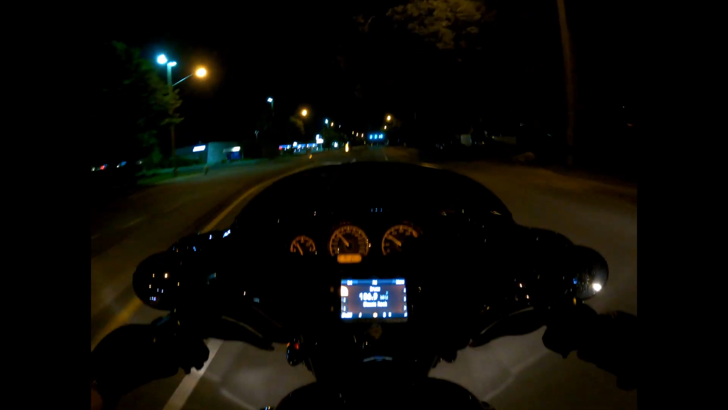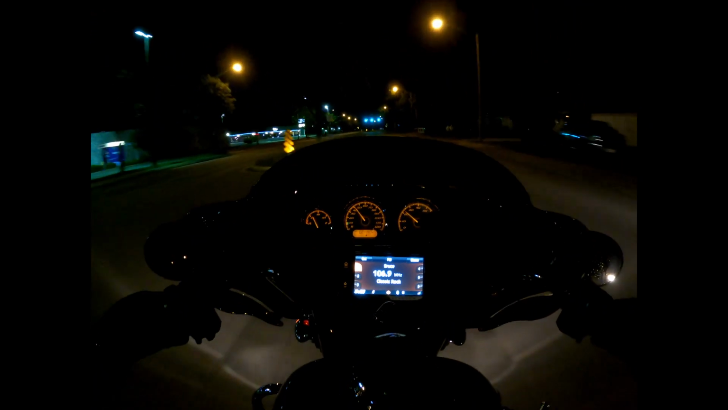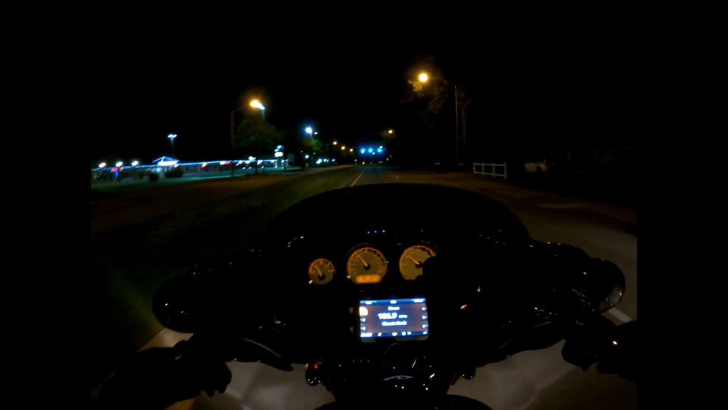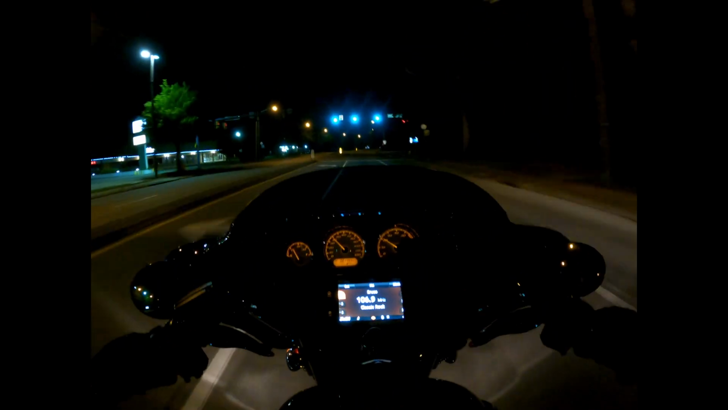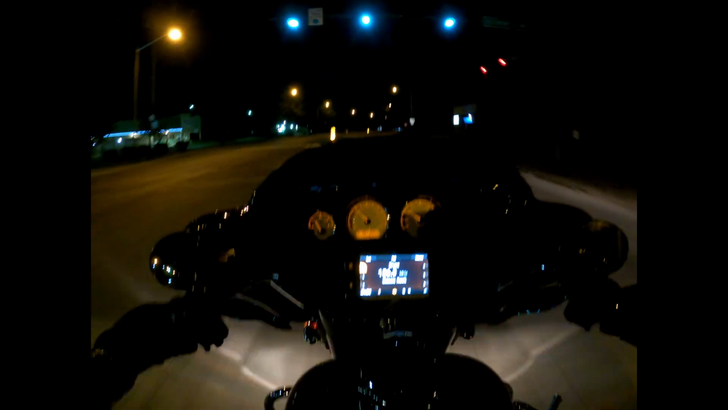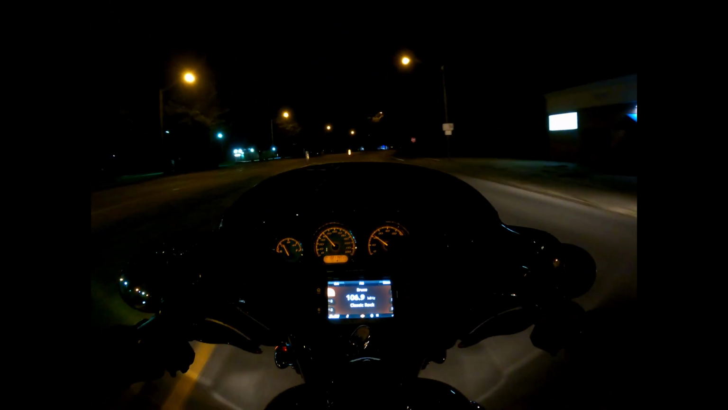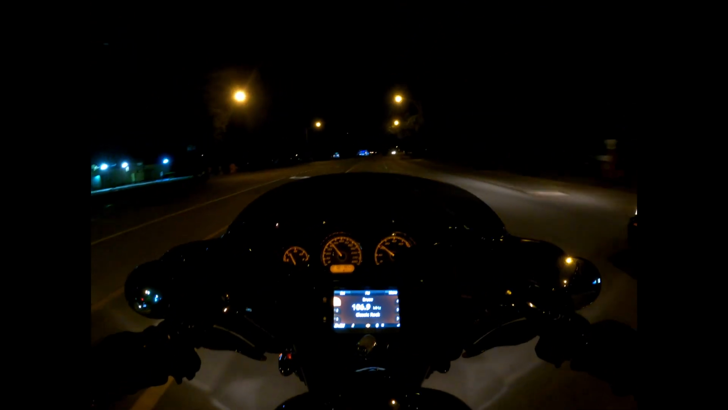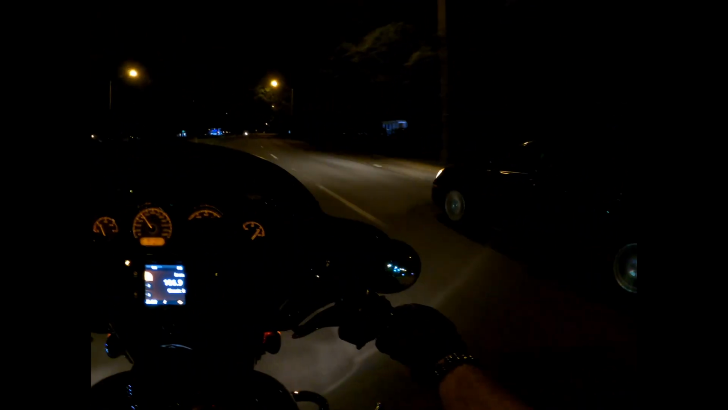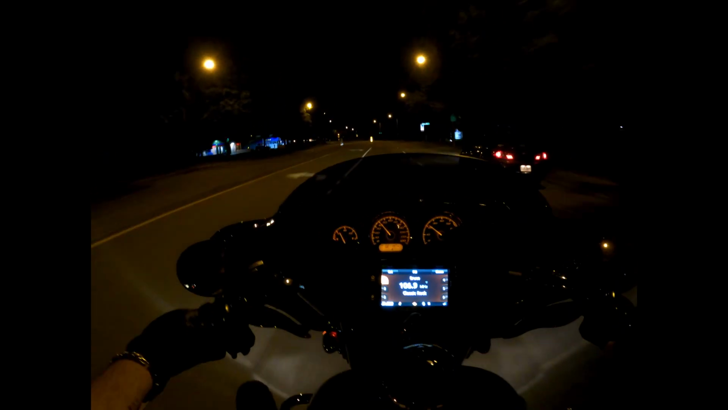Right now I only have like an hour and 11 minutes of recording time available on this SD card. So now we'll be able to go a lot longer than an hour. Actually, more than double it. It'll more than double it.